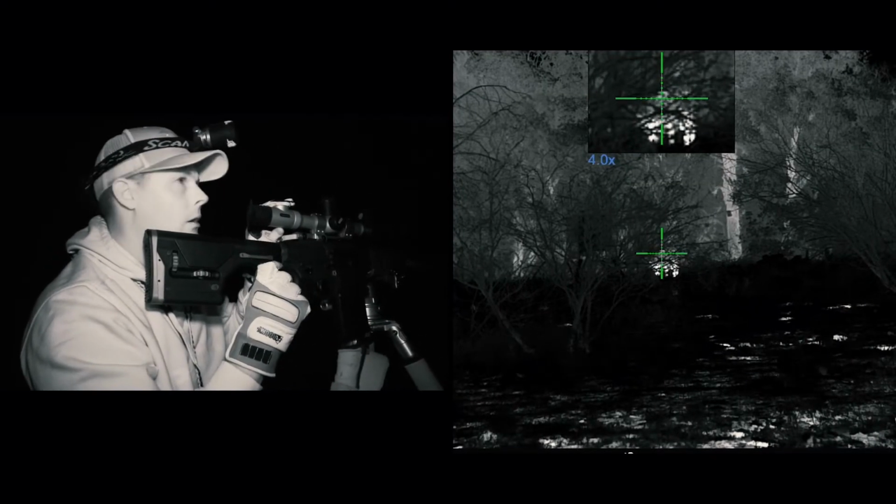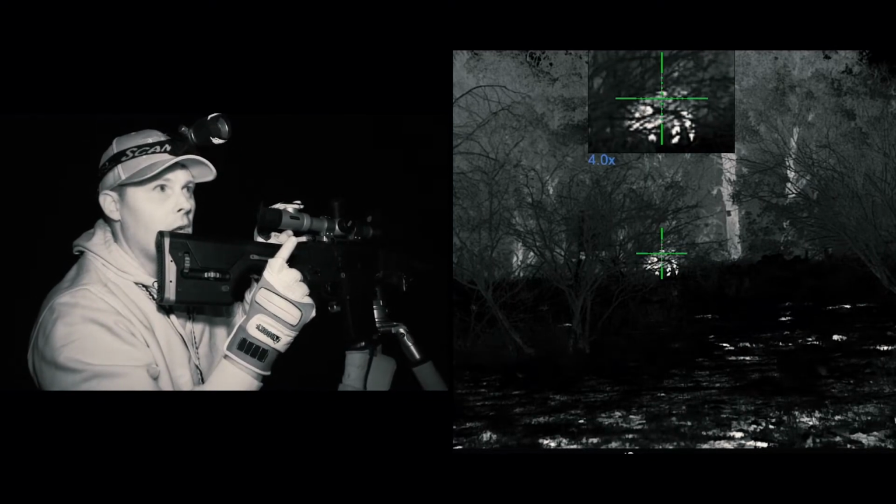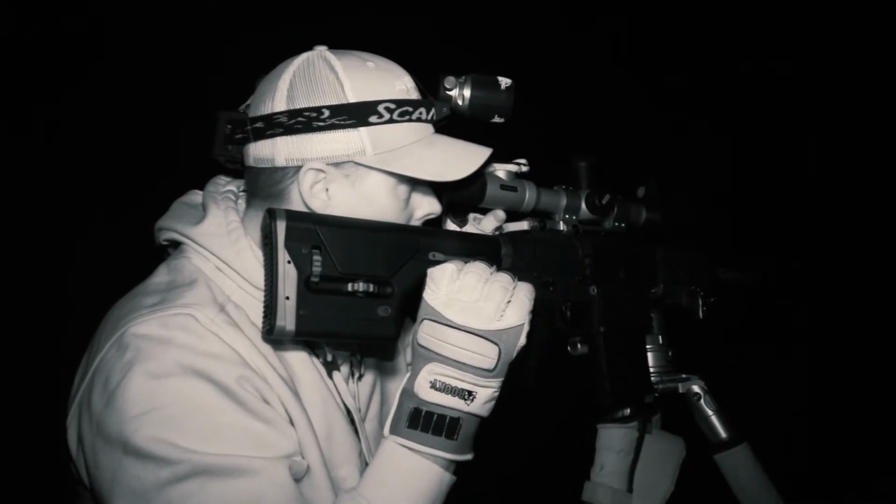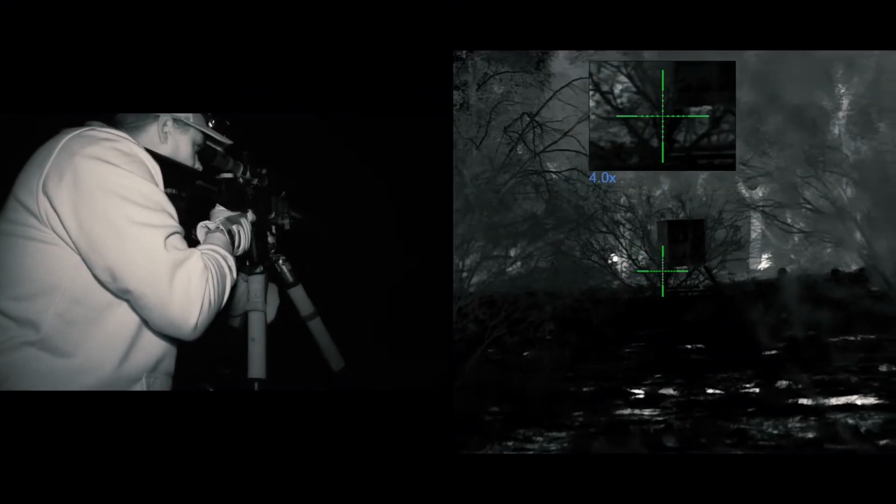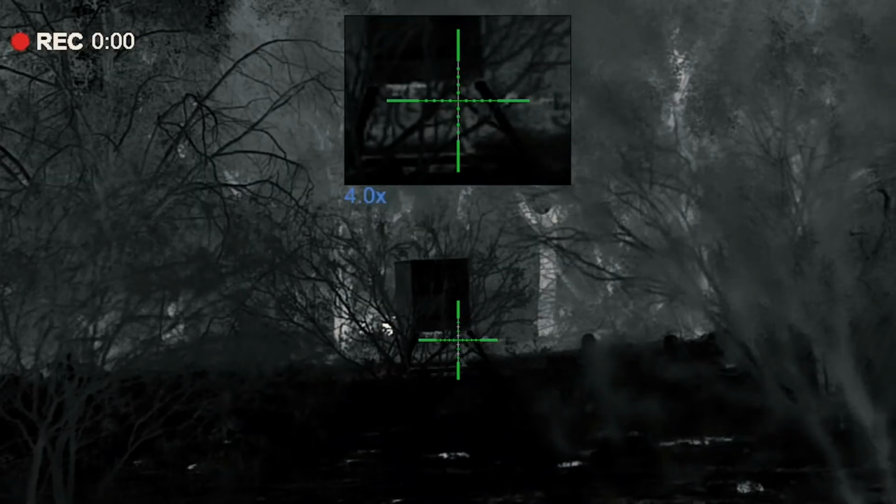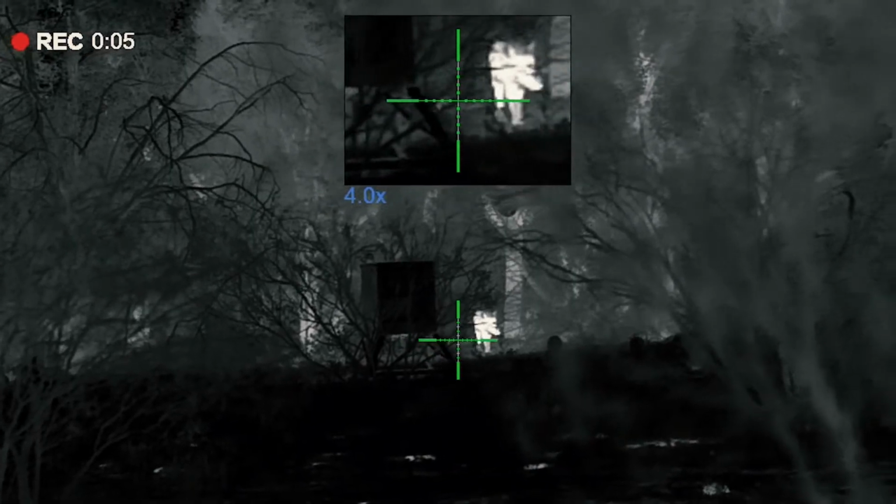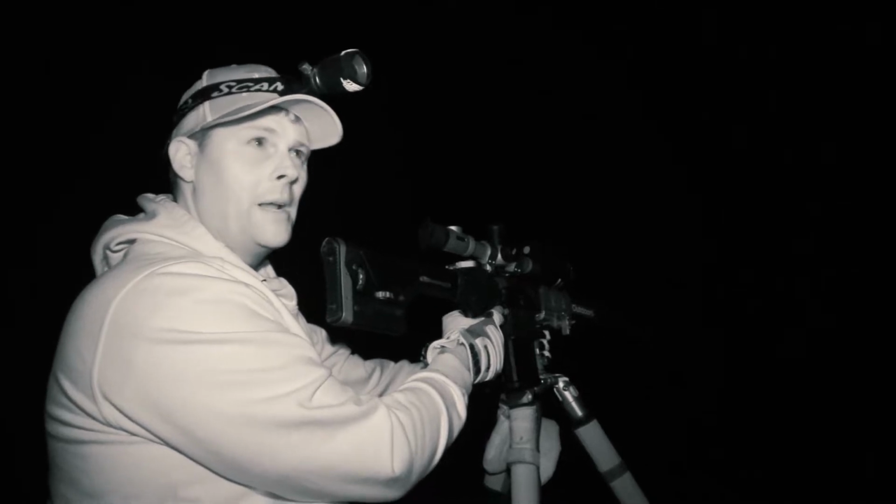Single. Luckily we've got a pump jack over here making some noise. It's helping us out. I saw something else walk back there. Boy, he fought him off. I just don't have a shot. There's too much brush back there.